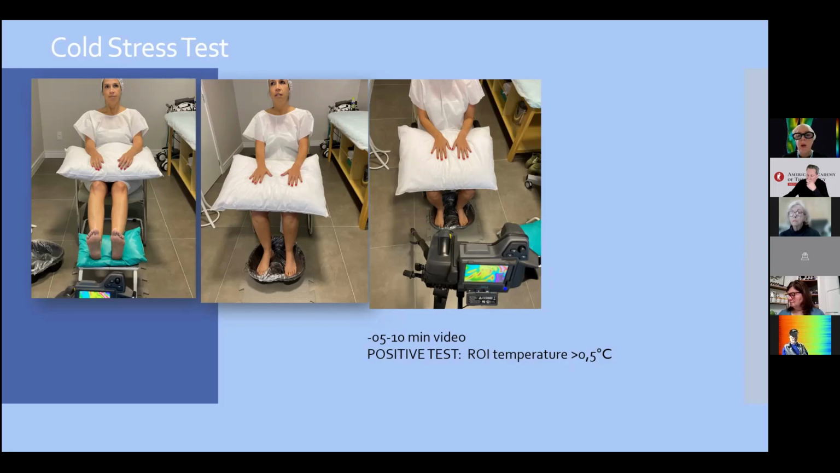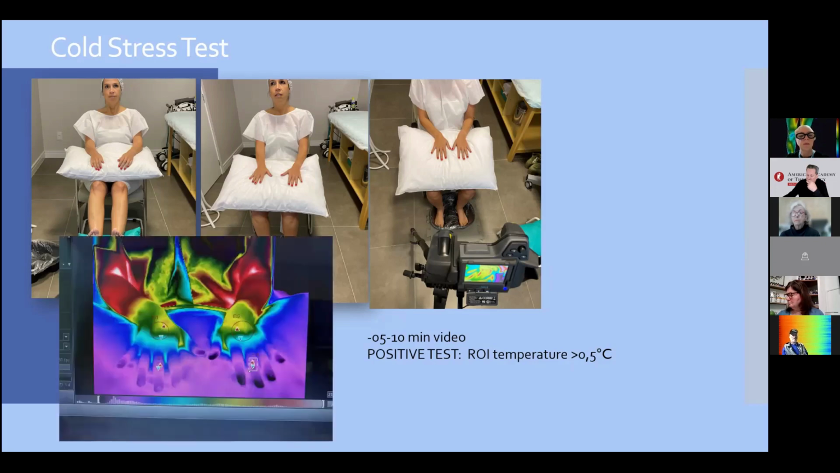For example, we use this before treatment in complex pain syndromes. We can use video, or you can take serial photos each minute, about 5 or 10 minutes for a complete test. So it's very quick to do this.